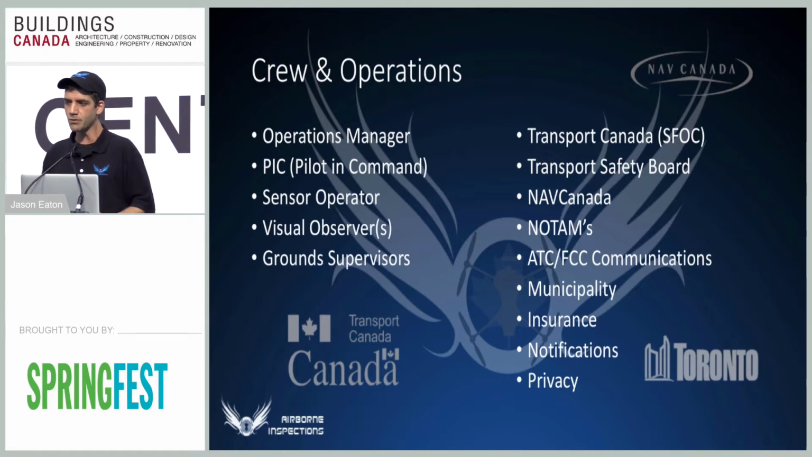Because we've got this 100-foot rule, if we're flying within 100 feet of anybody else's property or building, we go out anywhere from 24 to 48 hours ahead of time and post notices on all the doors with our phone number and an explanation of the operation, saying, hey, there's going to be a drone flying in your backyard. Don't be alarmed. If you've got any questions, give us a call. It's okay. It's all legal and safe.